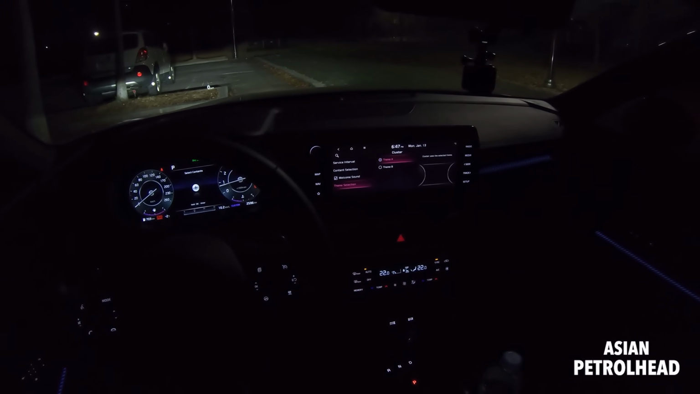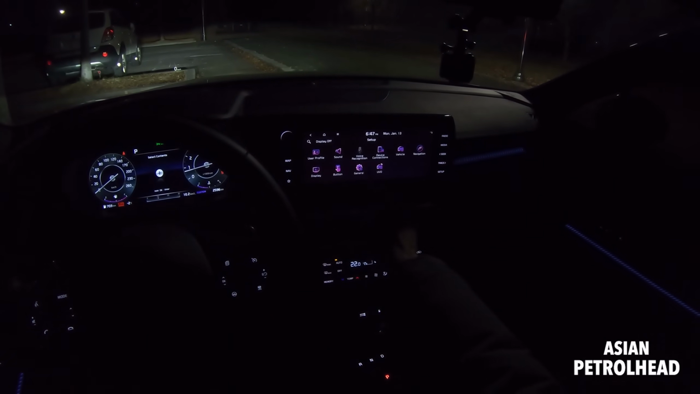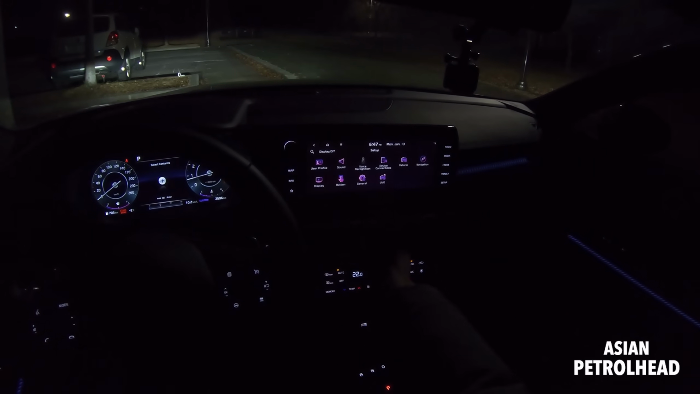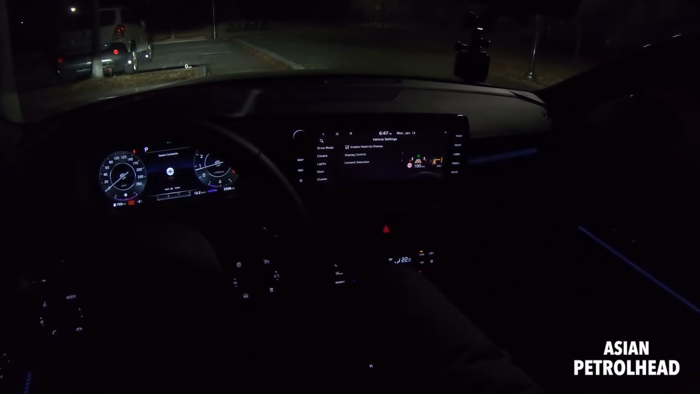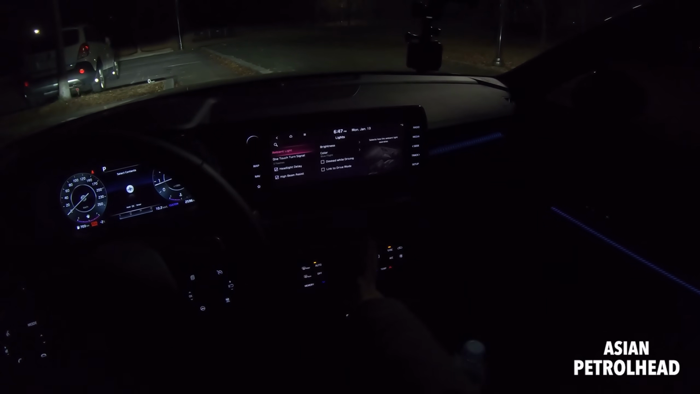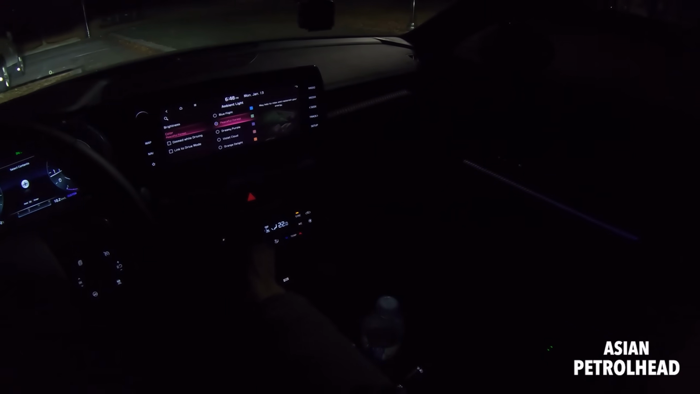Let's see what we have. You can actually change the mood lamp. Where are we? Mood lamp, where are you? Vehicle? Lights? Nope. And you can change the lights. You can make it, do you see it?